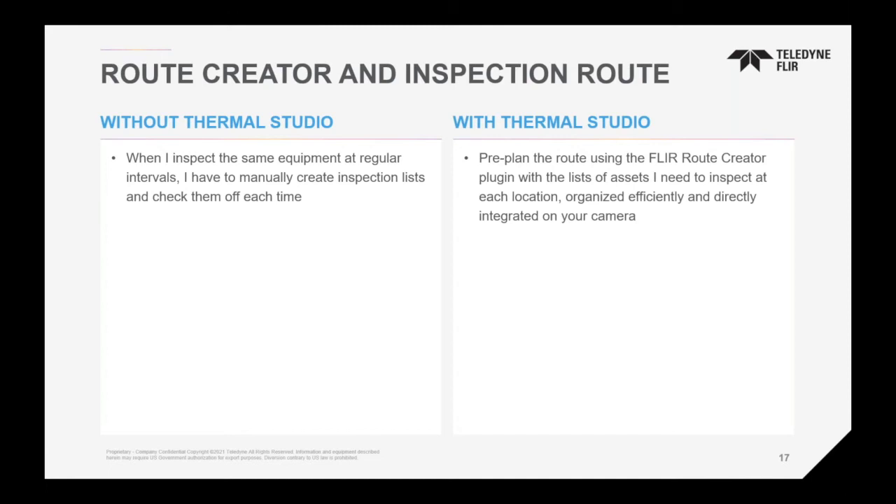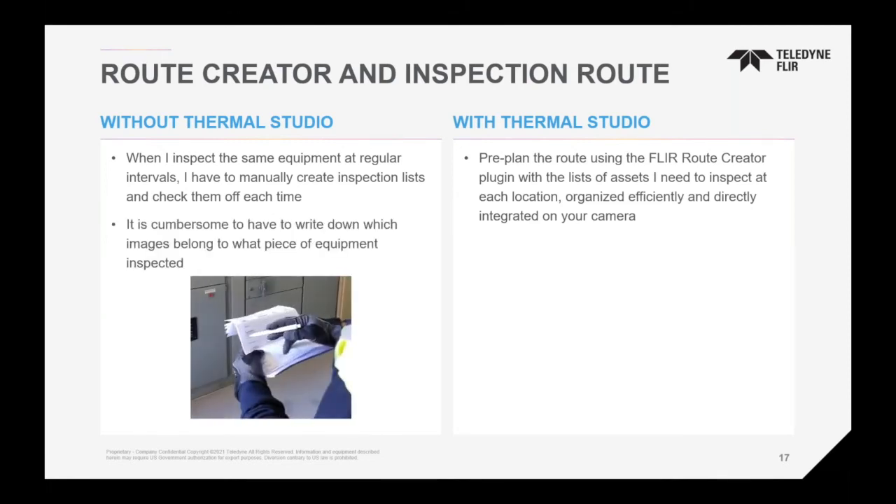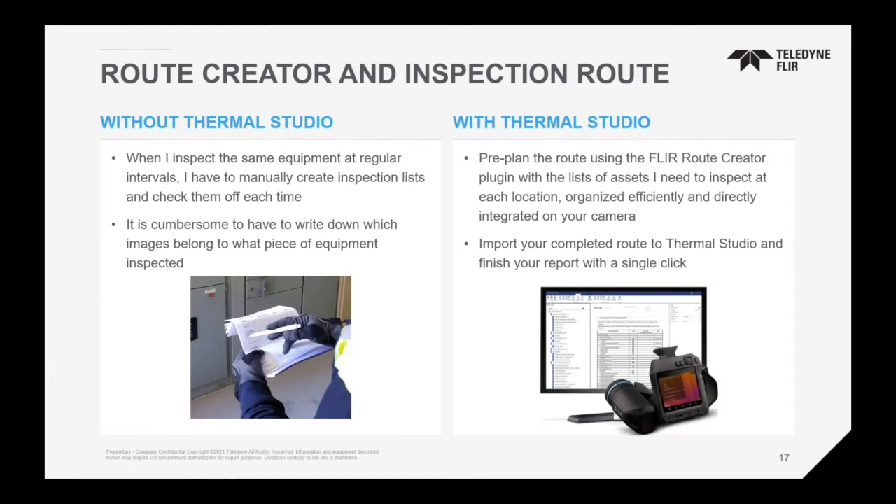With our Thermal Studio and the route creator, you're able to create a route. So now you have a site, you're able to create a route, upload that route into the camera, and the person doing the inspection can now follow exactly where they need to be. I'll show you this shortly. So instead of having the old pad and paper, you can have it all loaded up to the camera.